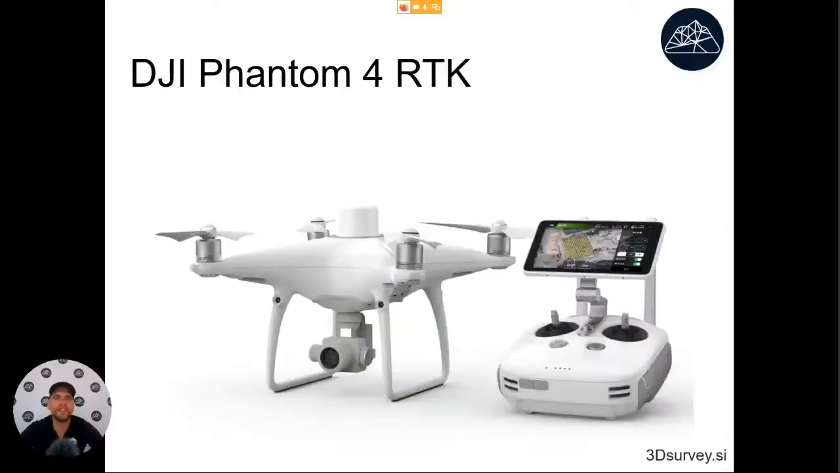A second option on the list here is the DJI Phantom RTK. What's special about this one is that it has a special RTK antenna. Usually drones have regular GPS on board, and the accuracy of that GPS will be around 5 to 10 meters. With an RTK option, you can actually get a centimeter-grade position for each photo.